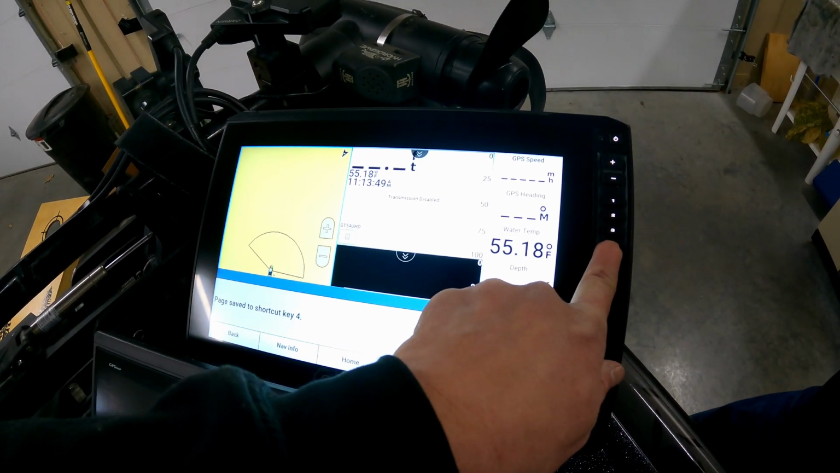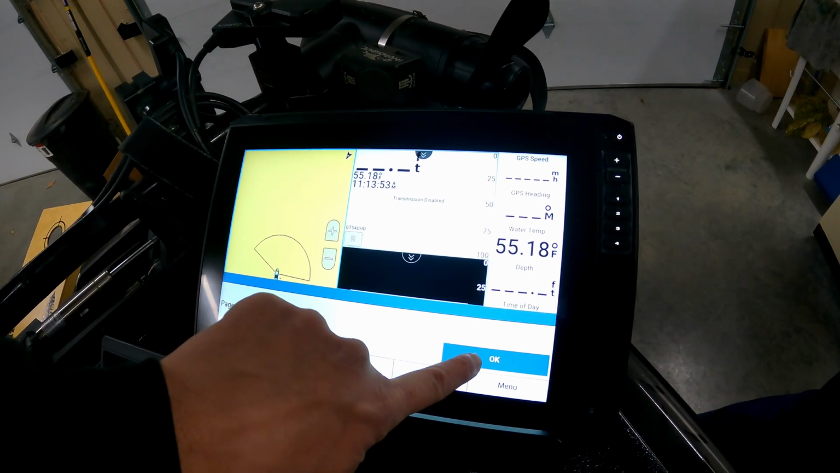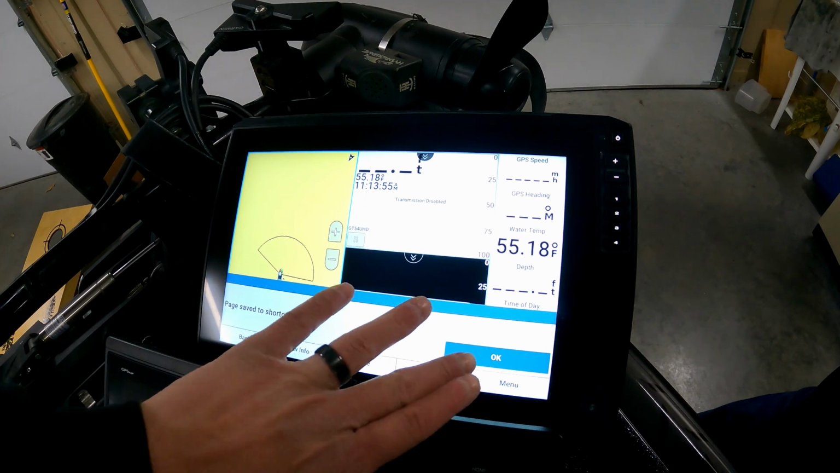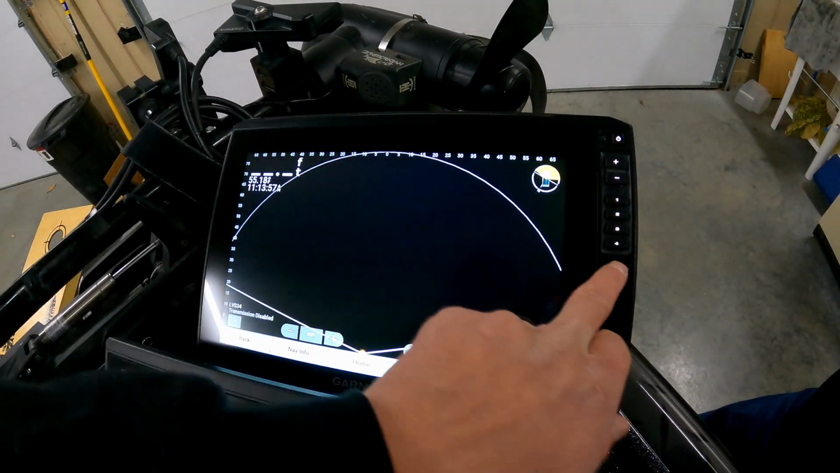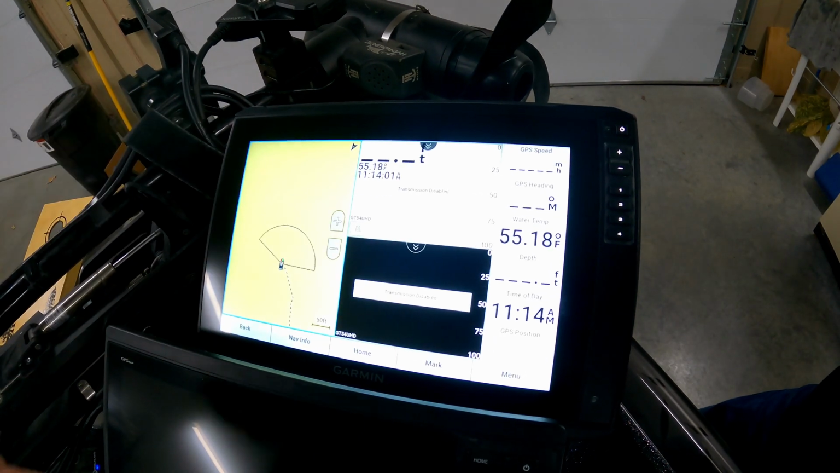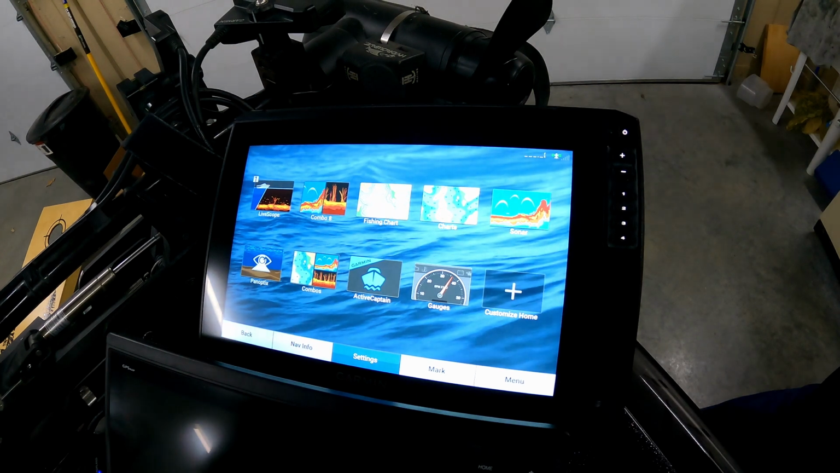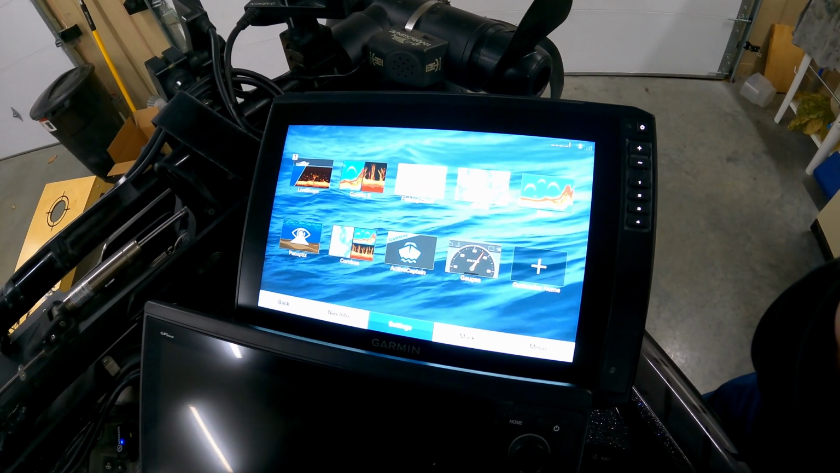What I'm going to do is press and hold number 4. It'll say page saved to shortcut key. I'll press OK. So now if I'm going through my shortcut keys and I press 4, it'll show up as that screen that I just did. So if I go back to home, that's how we adjust all of our views.